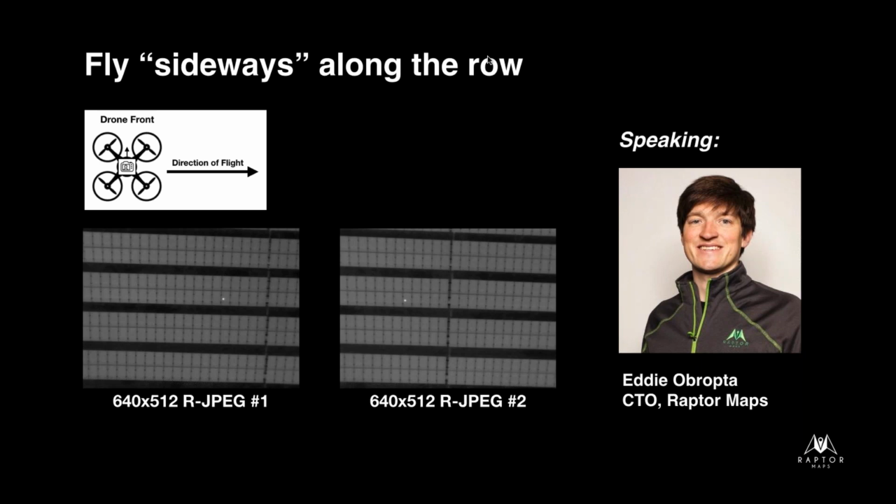And then just for those of you who are pretty visual people, who want to be able to look at the data and know, the number one question we get is, am I doing this right? This is what a typical image should look like. So you'll see as the drone moves that, you can use that little cell defect for reference. You can see that that's moving, and you're flying along the row.